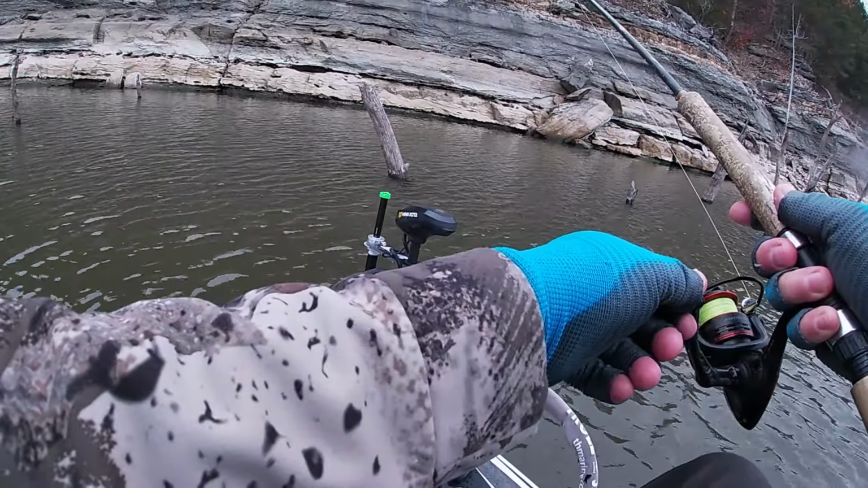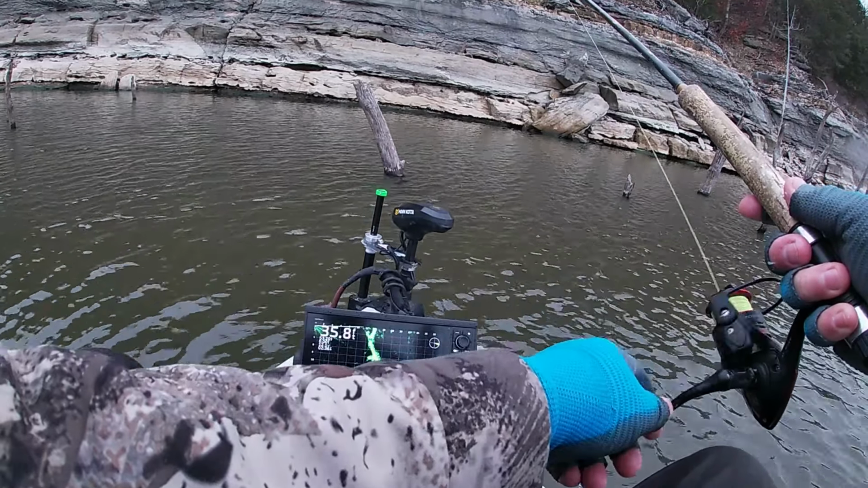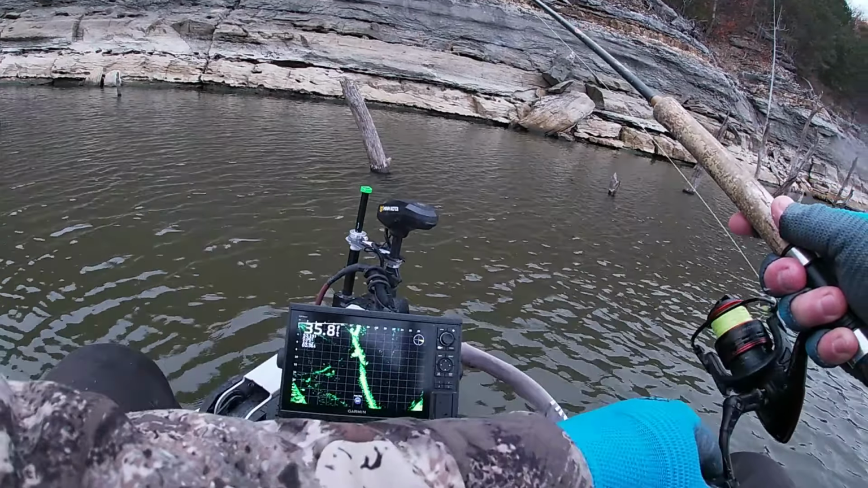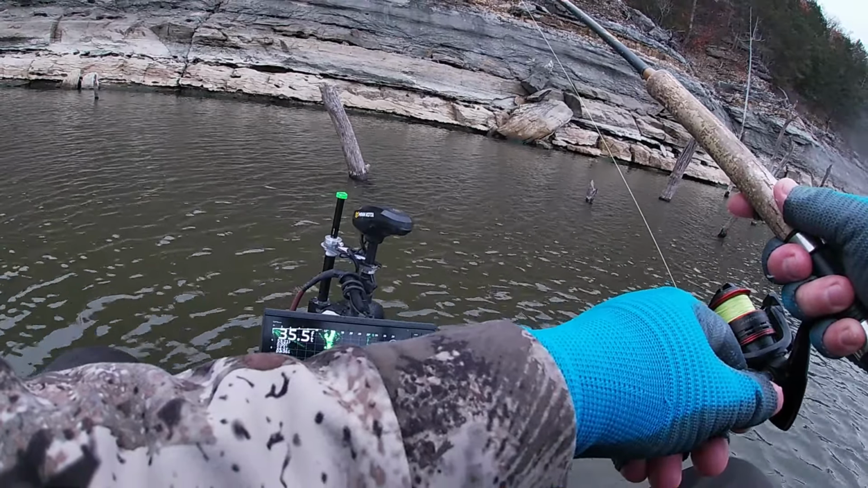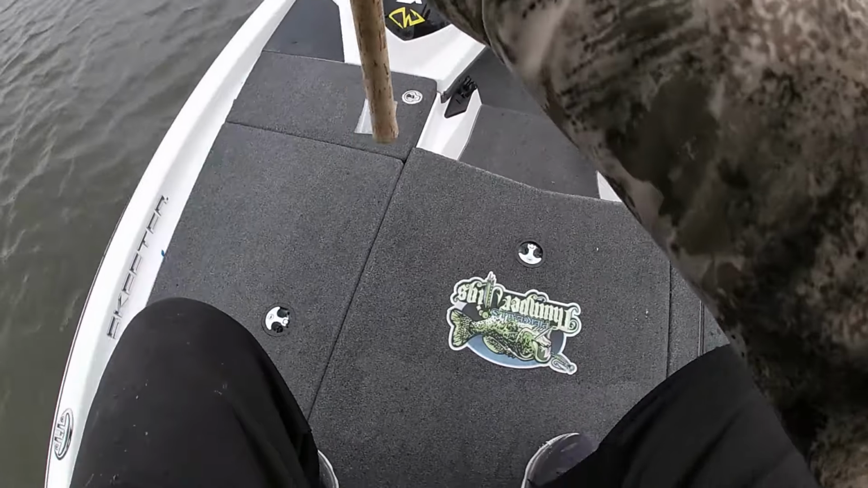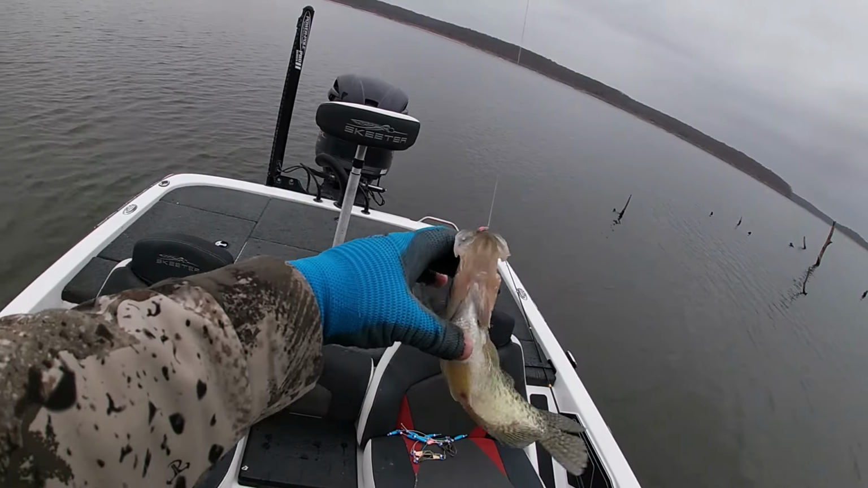Let's go on this side of the tree. Maybe he just ain't seeing it. Yeah, he sees it there. Here he comes. Got him. That's another nice one. Look at that. Oh, yeah. Woo-hoo. I just was on the wrong side of the tree, and he got it. That's another slab donk.